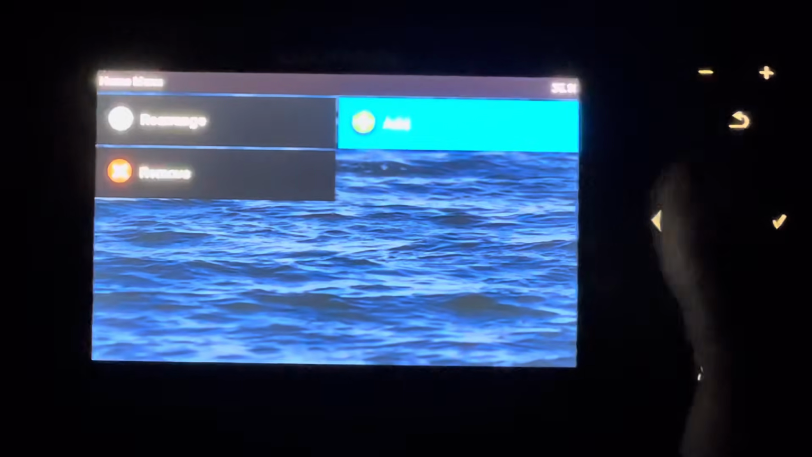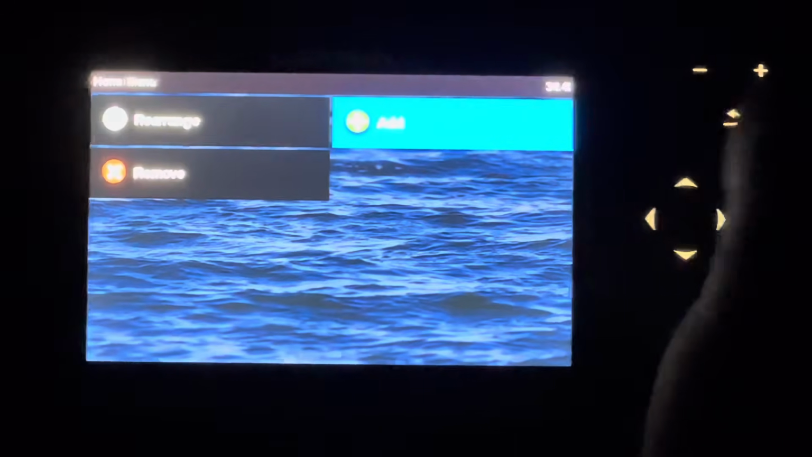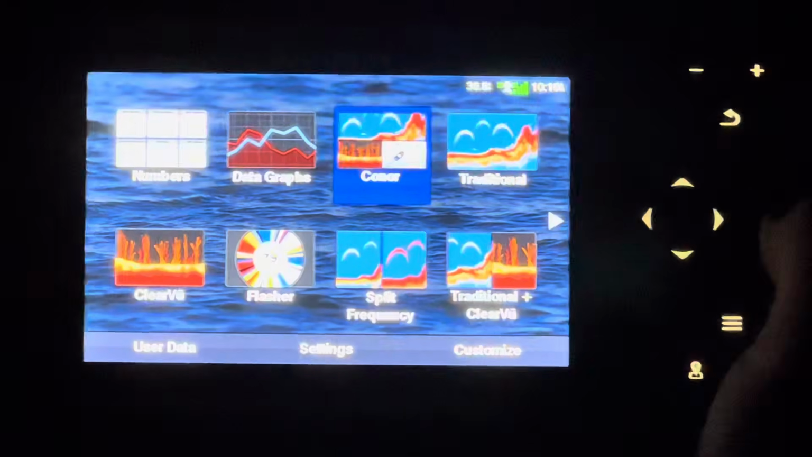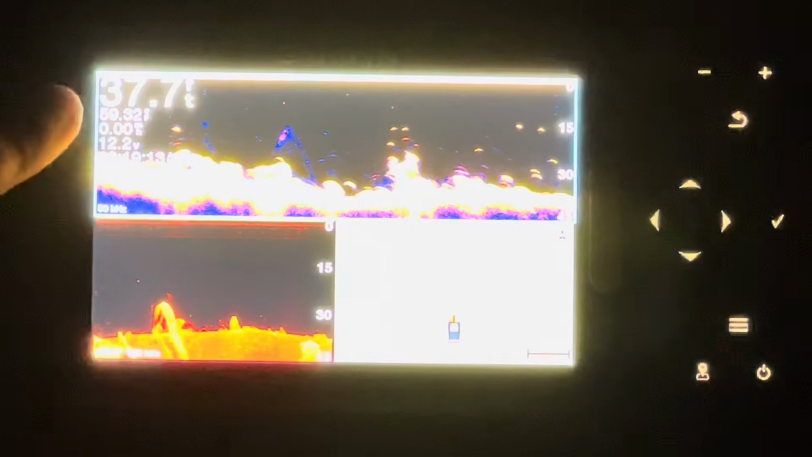But here, I'll show you the one we did for Connor. So we have this one right here. We have his traditional sonar up top, and then you've got his clear view down the bottom left and his maps down the bottom right.